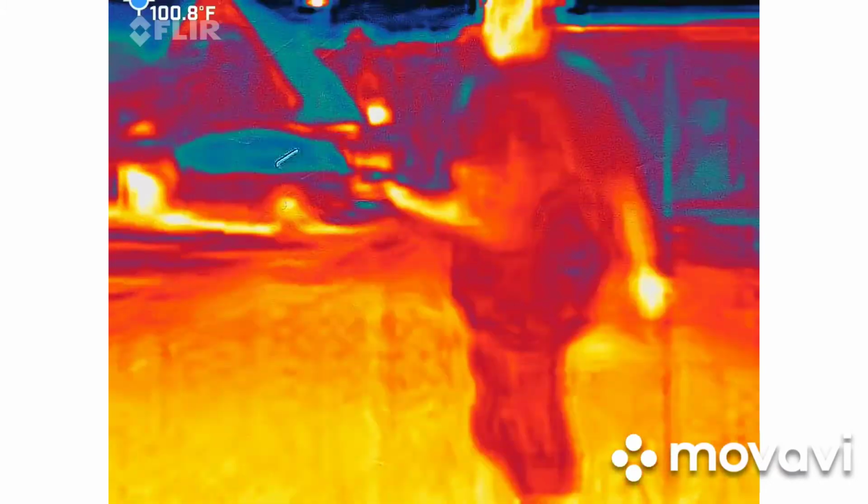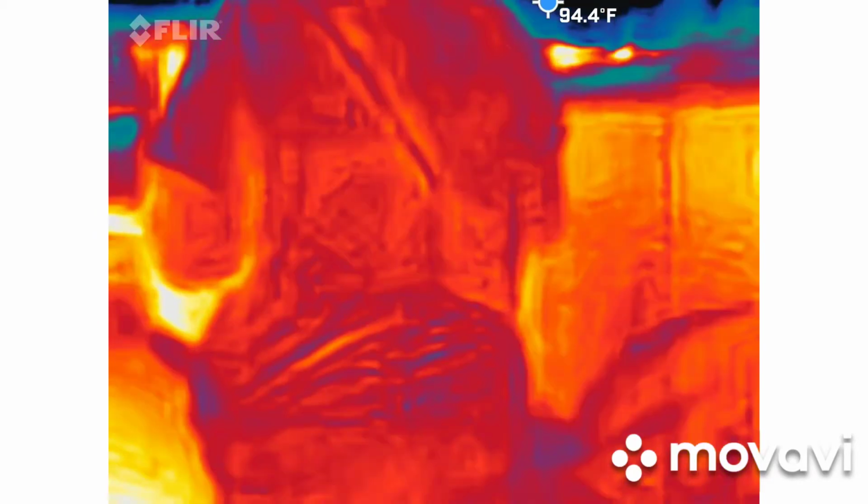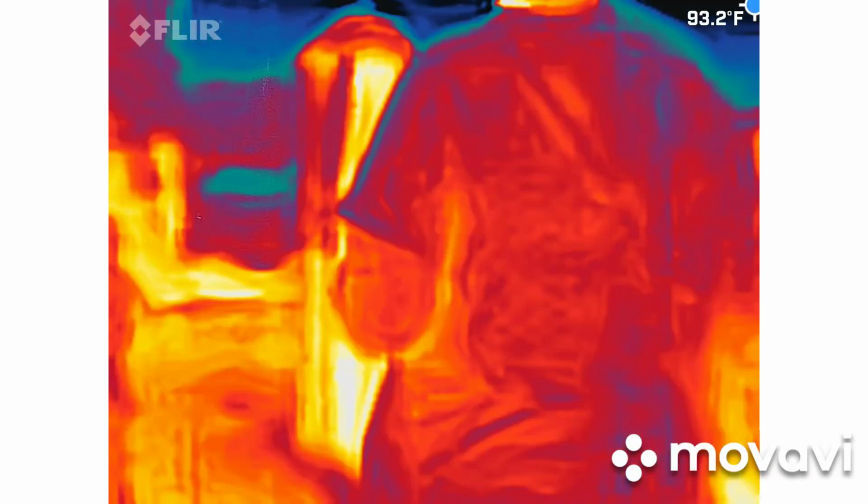That's actually pretty high for that lock. Yeah, I was just like, oh my god. I normally get maybe spikes of 5 or 6. Really? And there's no electrical anything underneath that ground. It's a sewer. Oh, okay. It was like 18 point something.